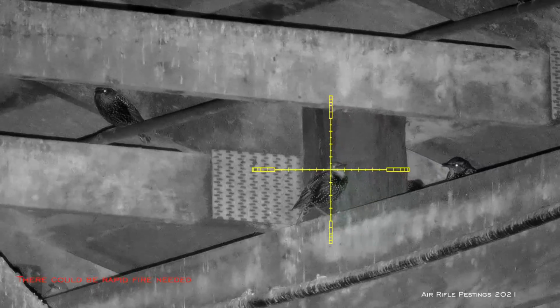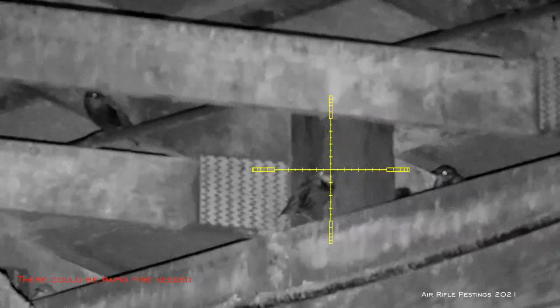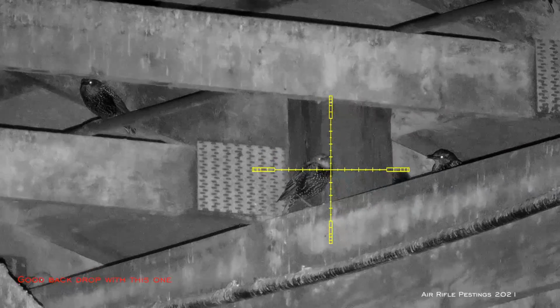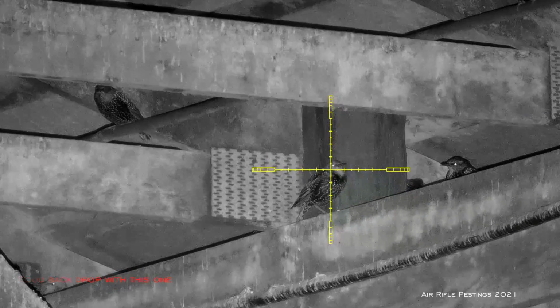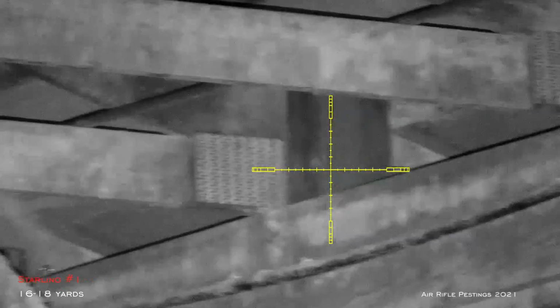This is going to be the first series of what I call feather and fur. Here's the first victim. It's about 18 yards. Did my holdover. The good backdrop here, so it's a perfect candidate for the first shot of the night. Shot him in the body and down he went.